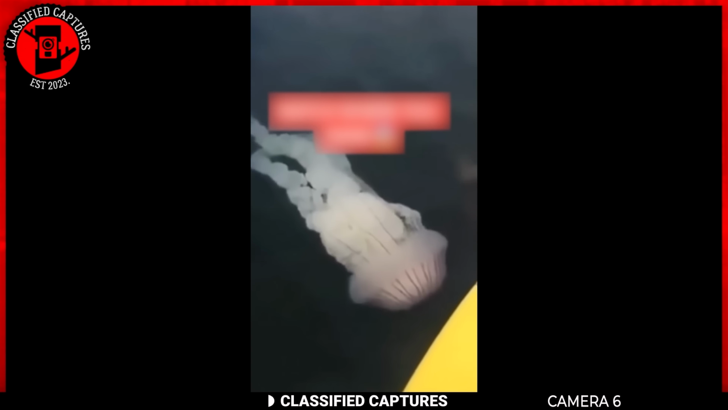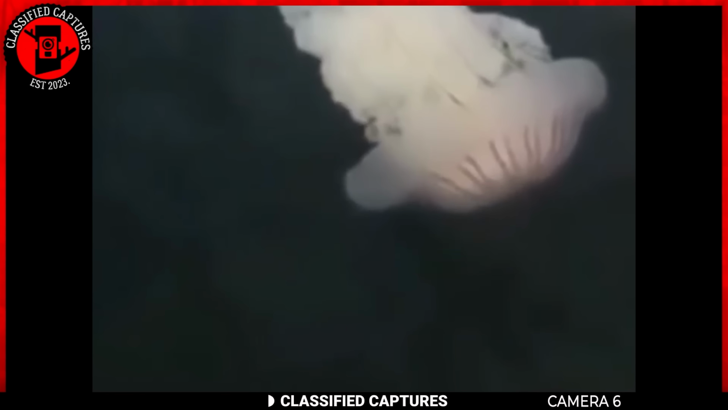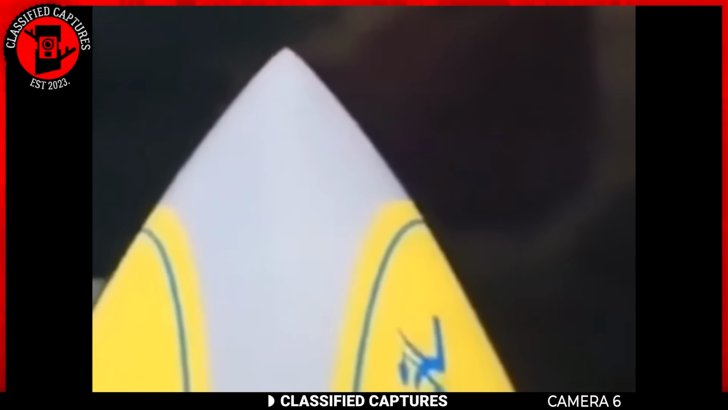Imagine going on an open sea adventure and running into something like this. This was captured by a surfer while on an island. He thought he was out to surf, but the ocean had different plans. But what are these things? Obviously, we can tell they're huge and look fluffy under the water's surface.